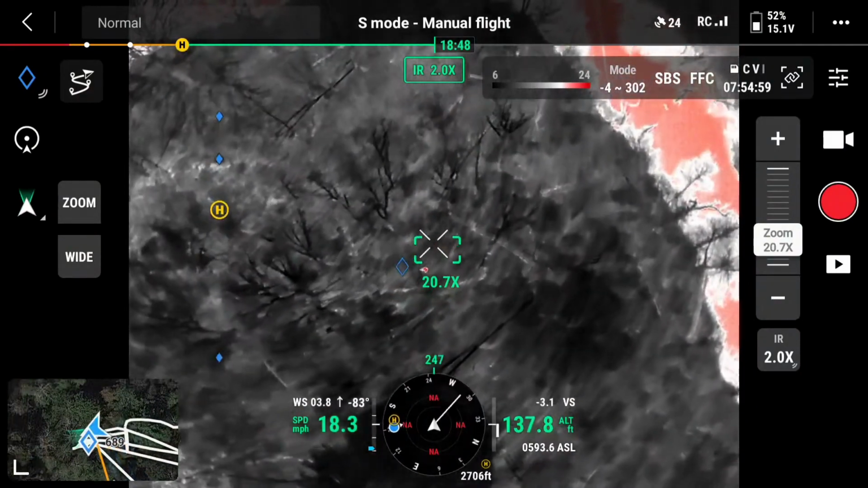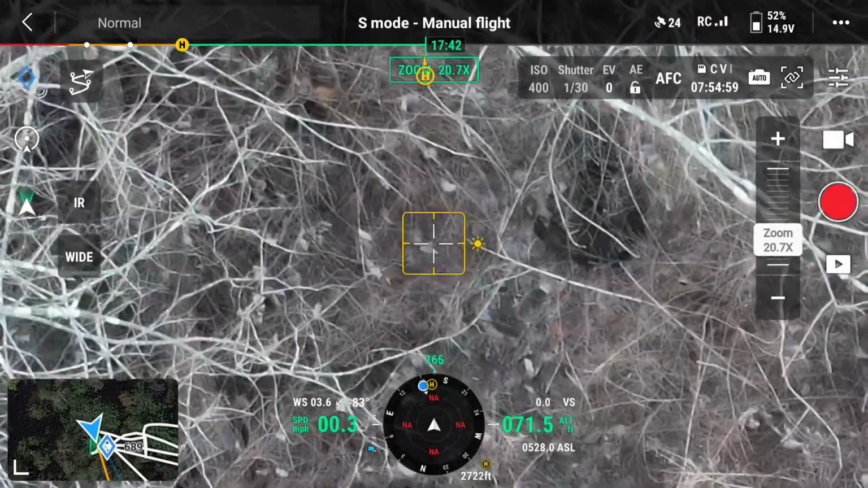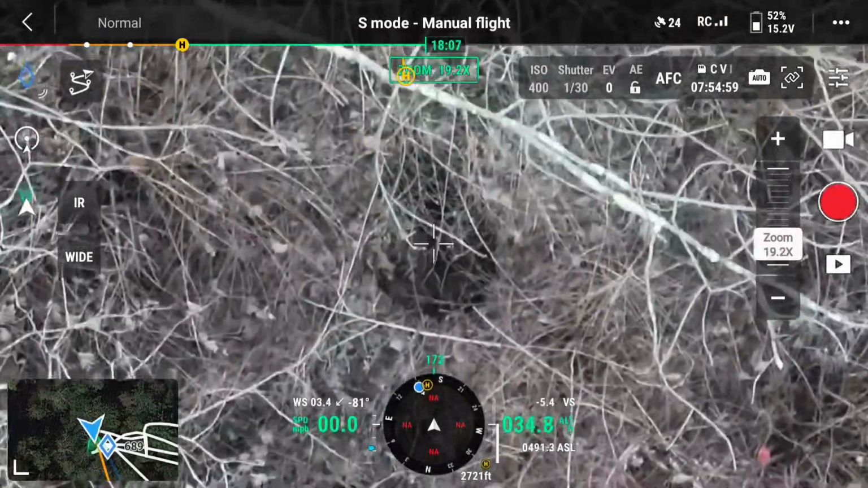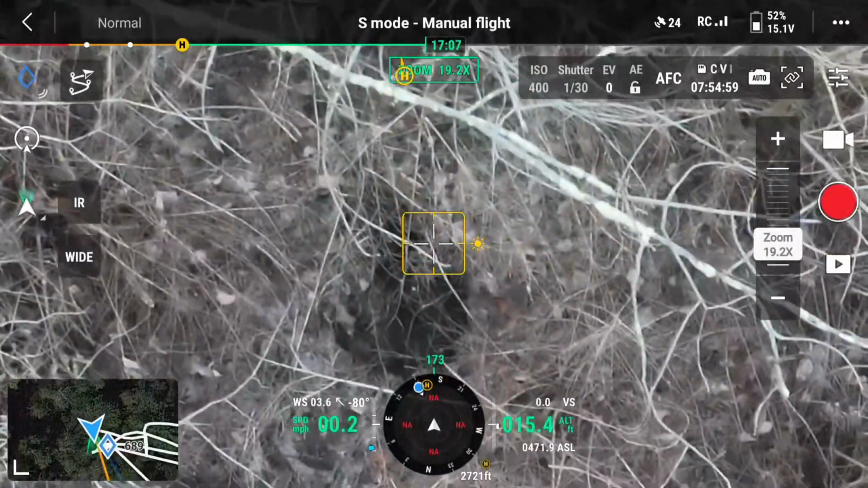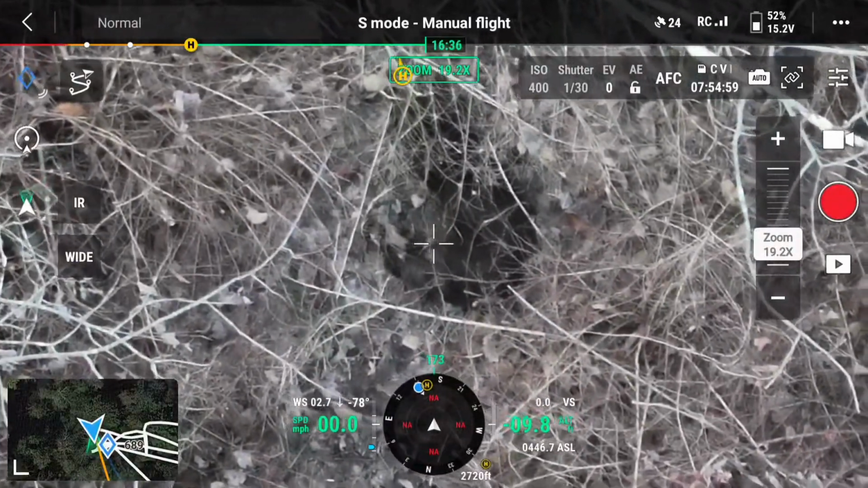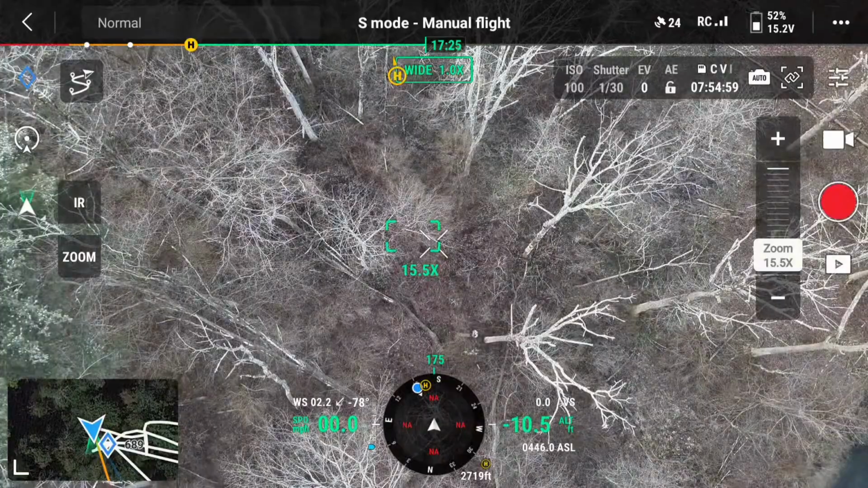So this is first thing in the morning. Luckily, we had a sighting just after sunrise, fairly close to the Airbnb they were staying at, only about half a mile up the street, which was about a mile from where we had seen him the night before. Luckily, he was stationary at this point.